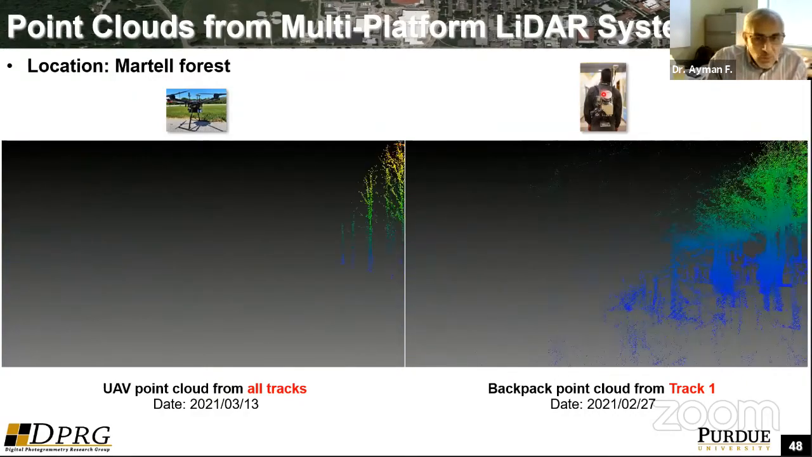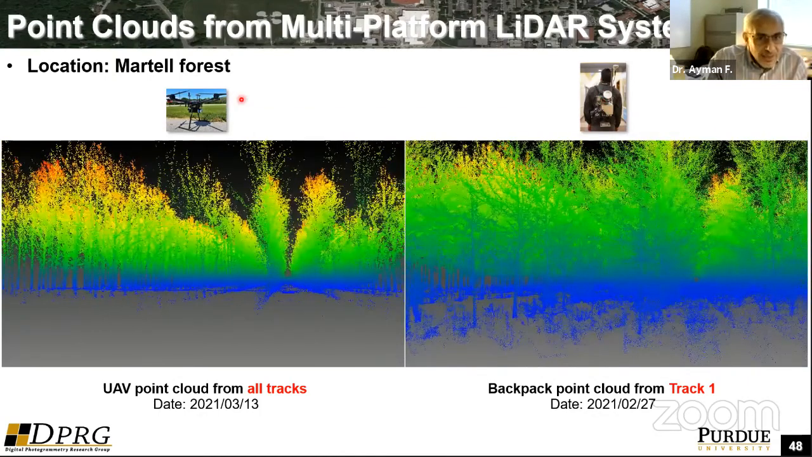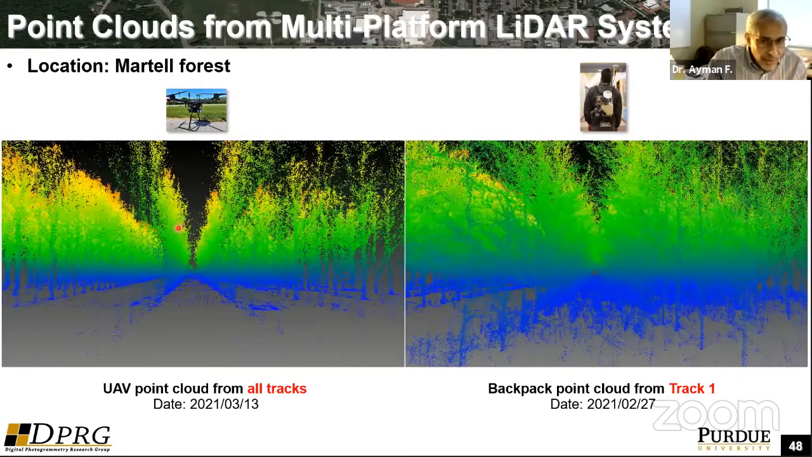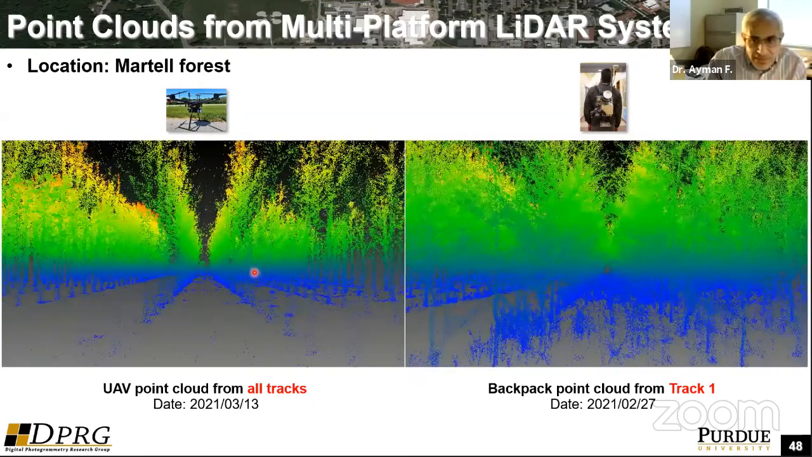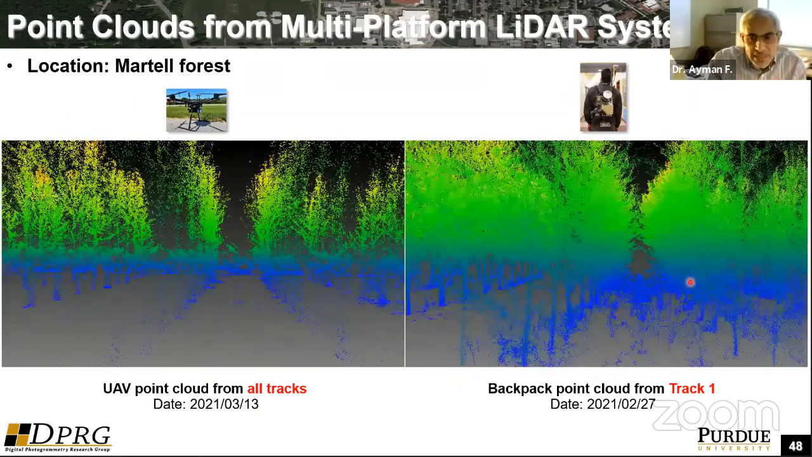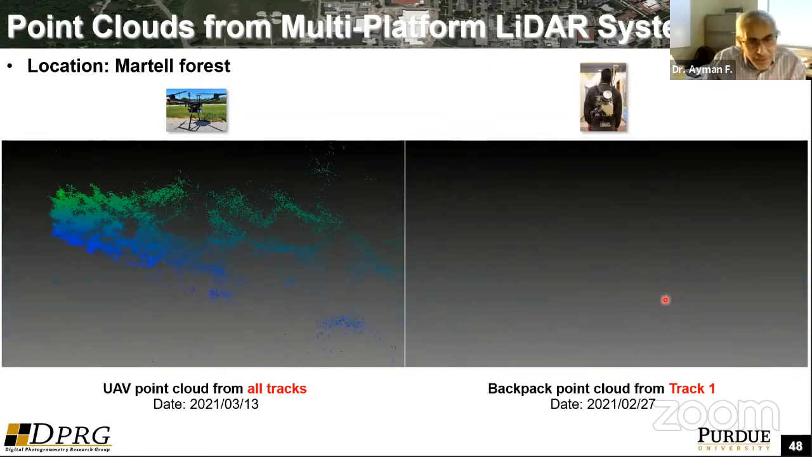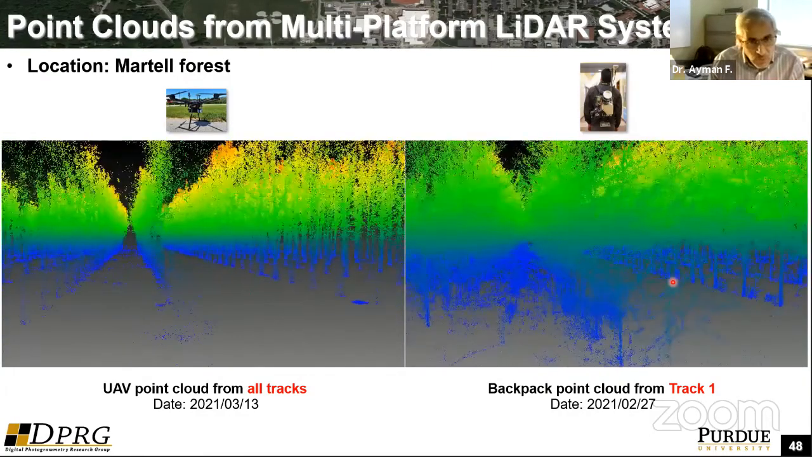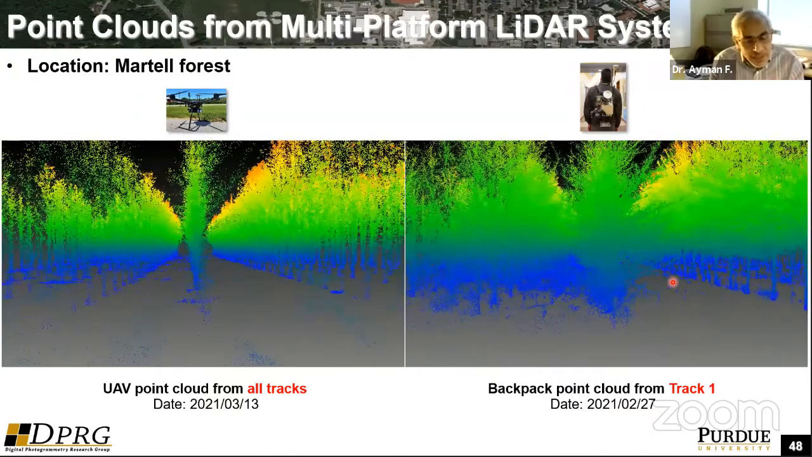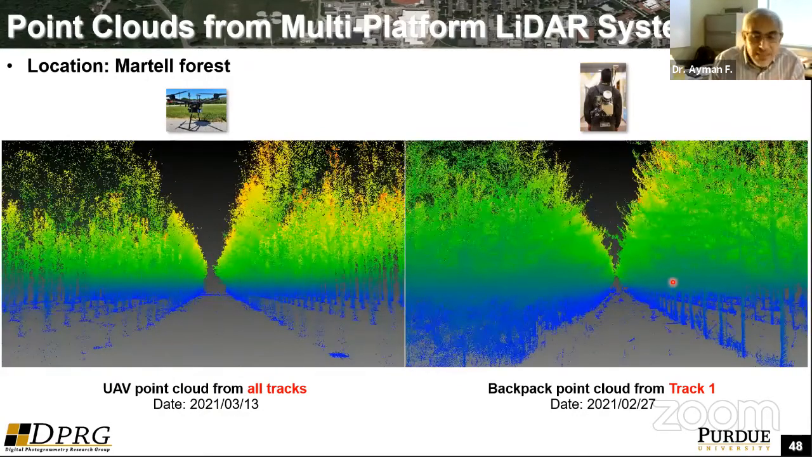Because of the sensor-to-object distance, the amount of detail in the LiDAR data captured by the UAV system is not as rich or as detailed as what we see from the backpack system. In forestry applications, they are trying to do something similar to crop management, in that they would like to study the relationship between the genetic characteristics of the trees as well as their behavior.